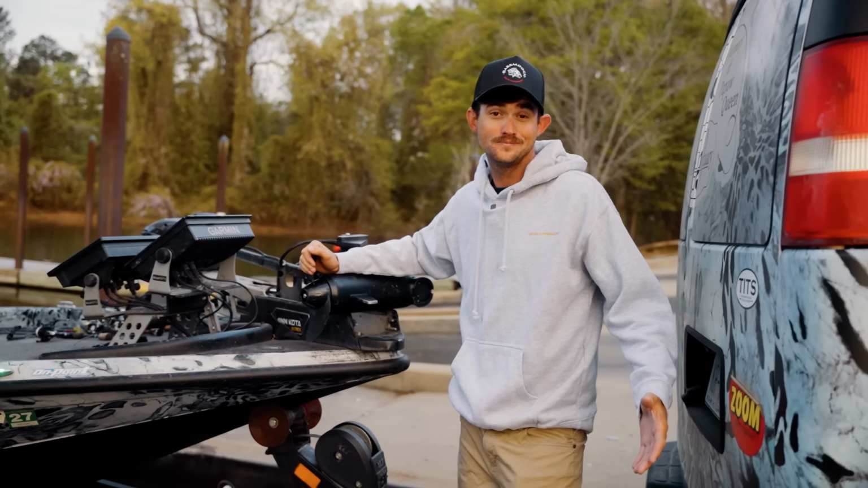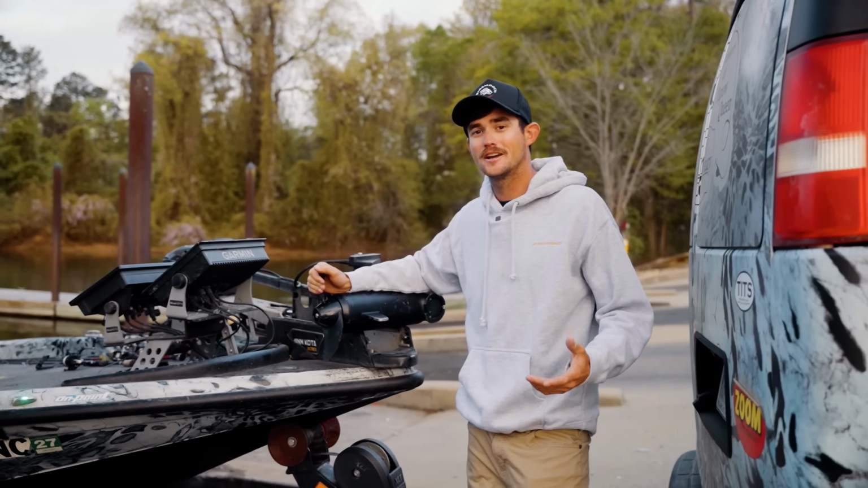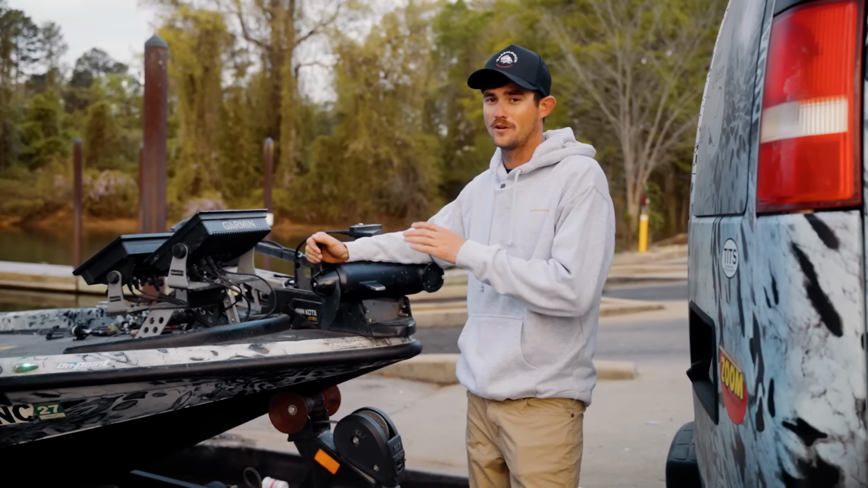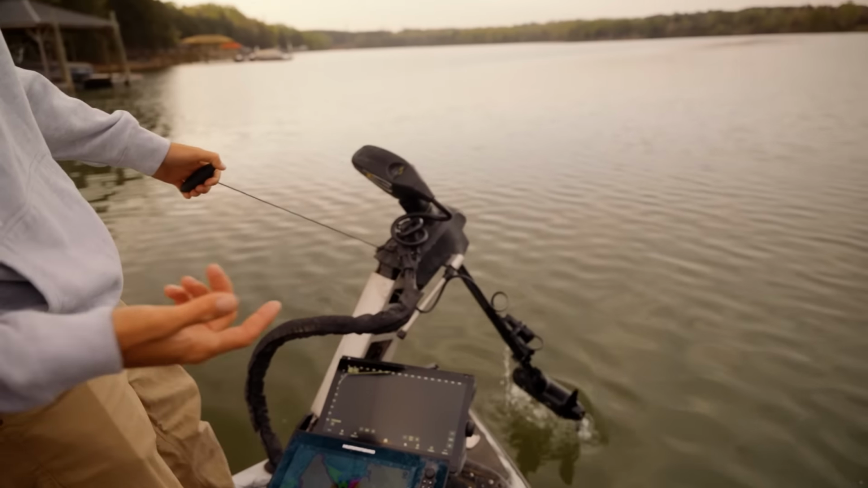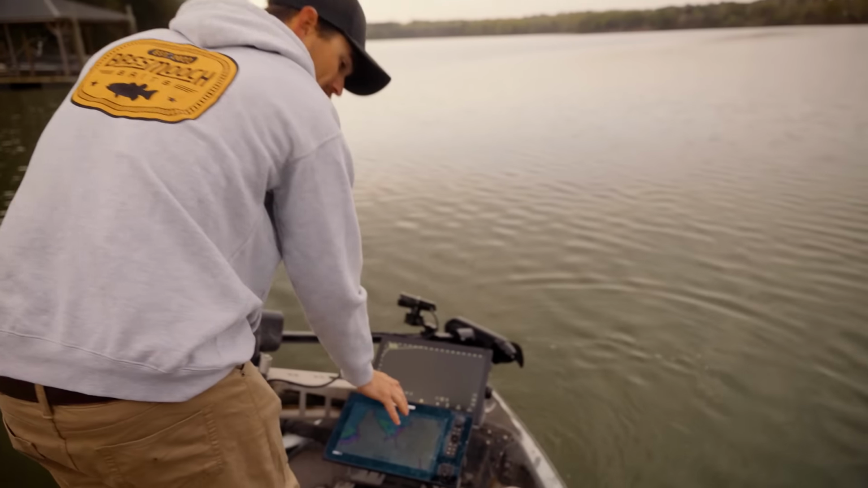Whether you like it or not, LiveScope is a part of the fishing world now. So I'm going to go out today and show y'all a bunch of really cool settings and what I like to do with my LiveScope, and hopefully it'll help y'all out. I'm going to talk to y'all about something a lot more than just the settings on the screen.